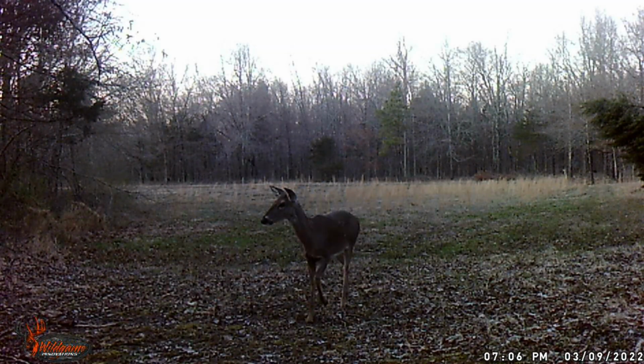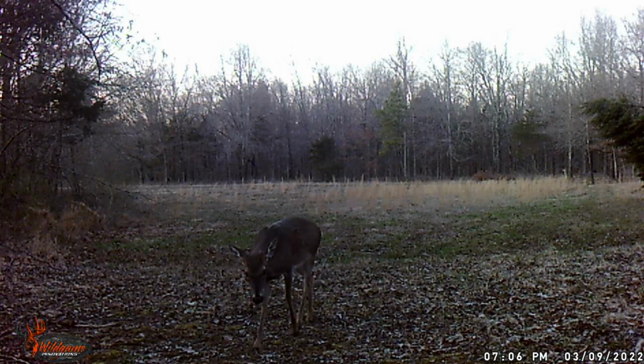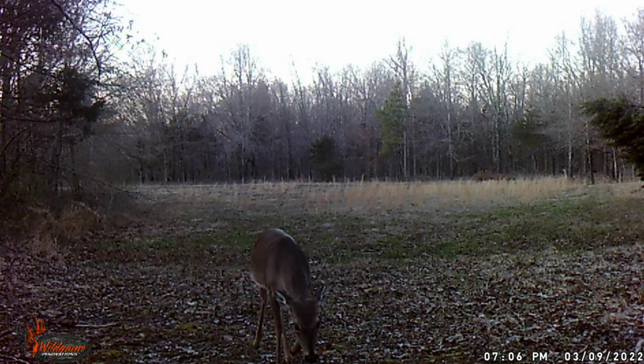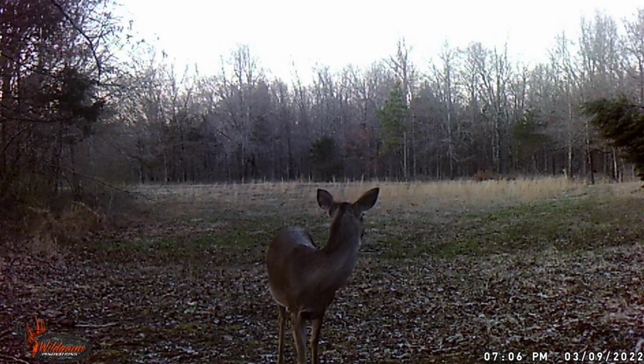Was that a coyote or a fox? Hard to tell. Look at that. Ooh, that fox looked bad. All right, now this is the field next to the log home. Nice little deer here. What time is this? 7 p.m. Again, the log home is just to the left. Dog, coyote.